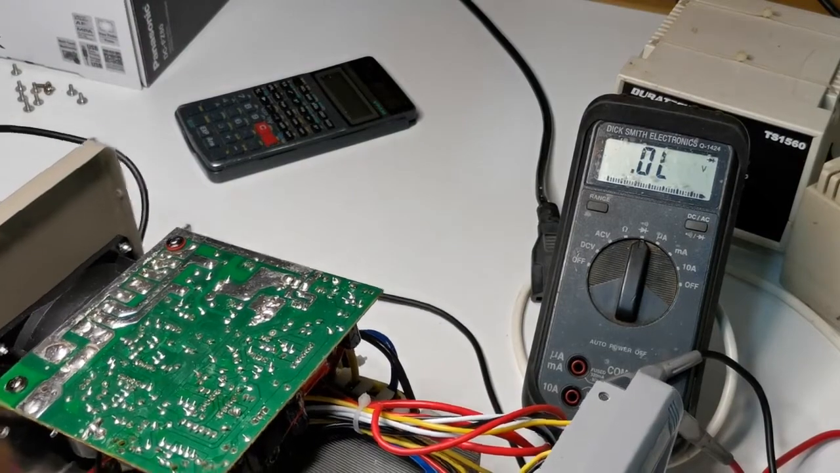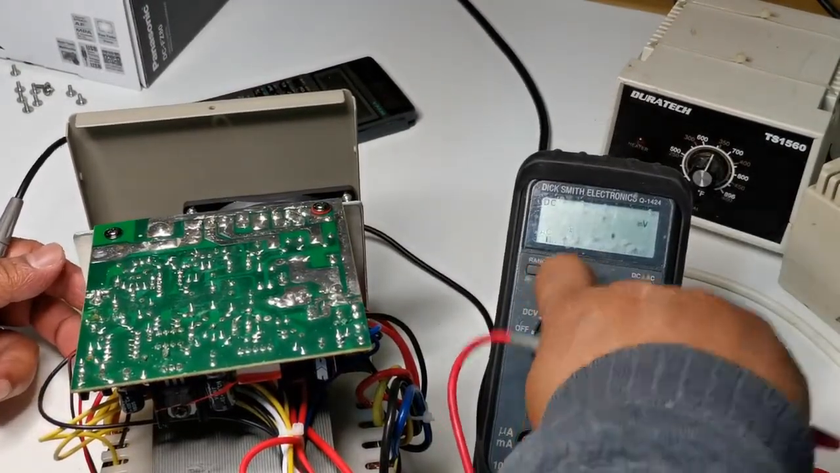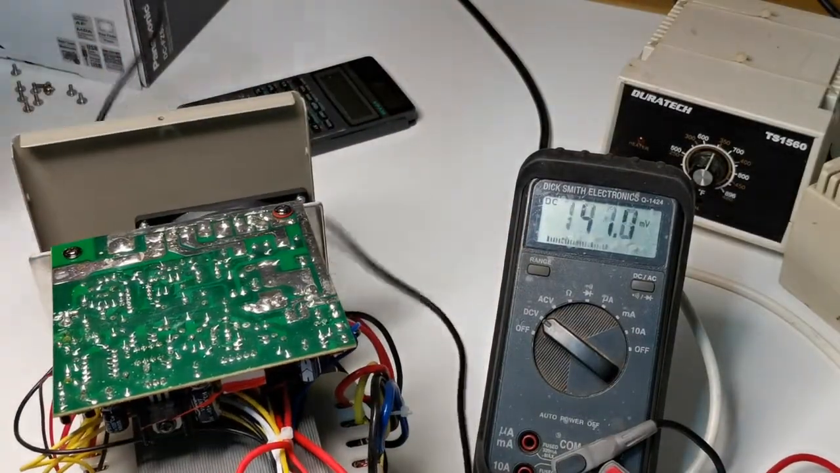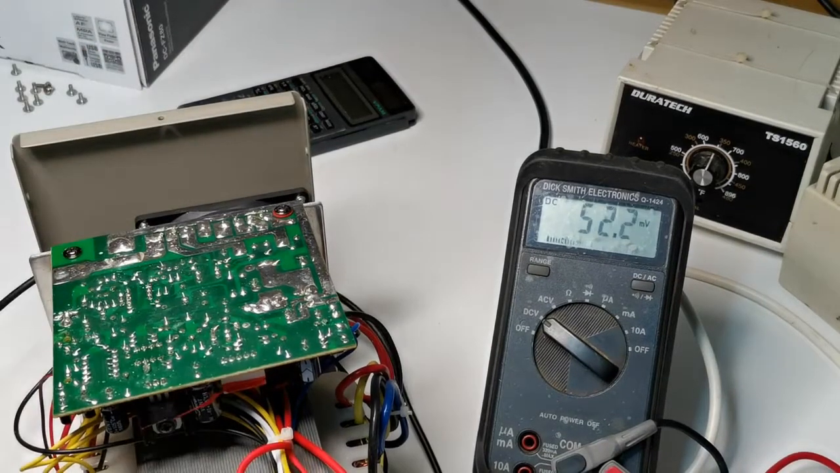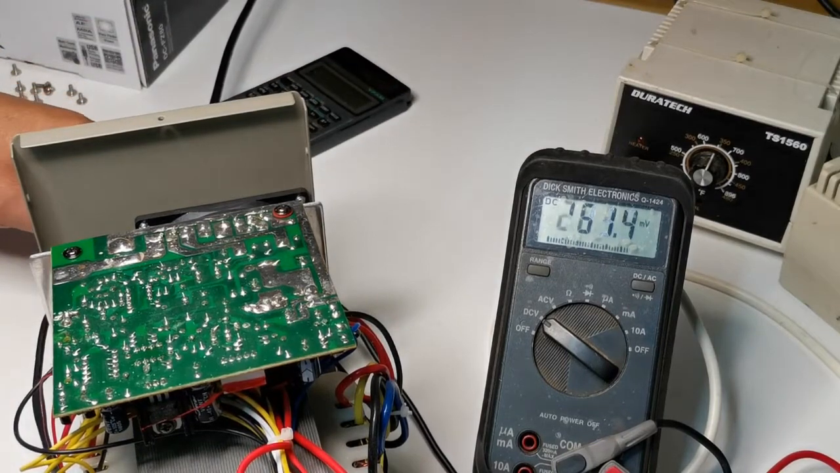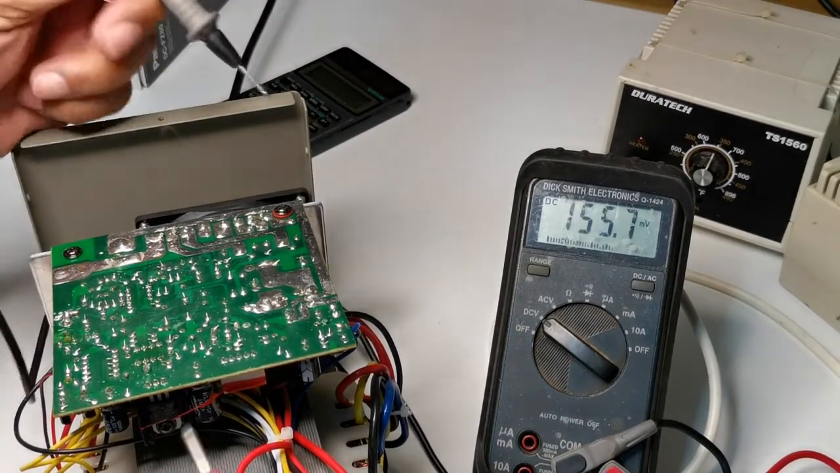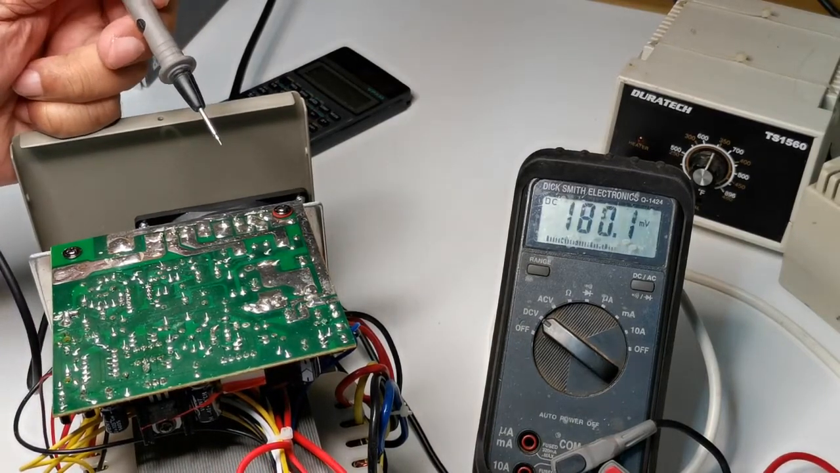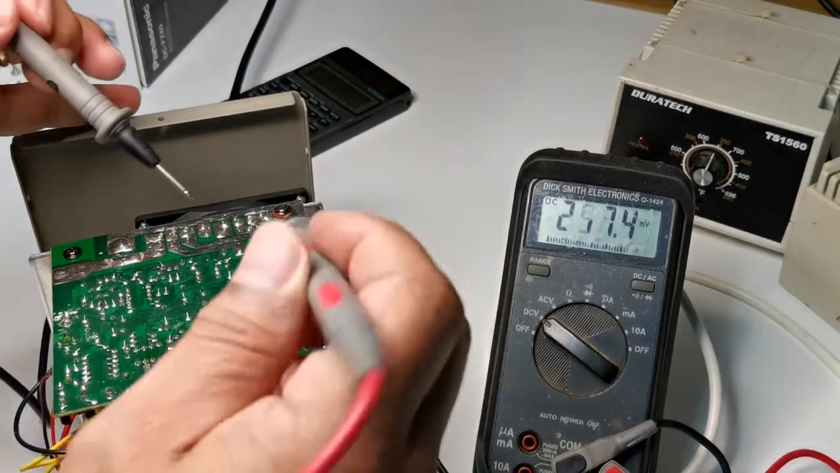Okay, we'll power this one up and measure the voltage. Our reference ground is the center pin of the voltage regulator. We'll set the multimeter to DC voltage, power this up, and measure the voltage across the diode.